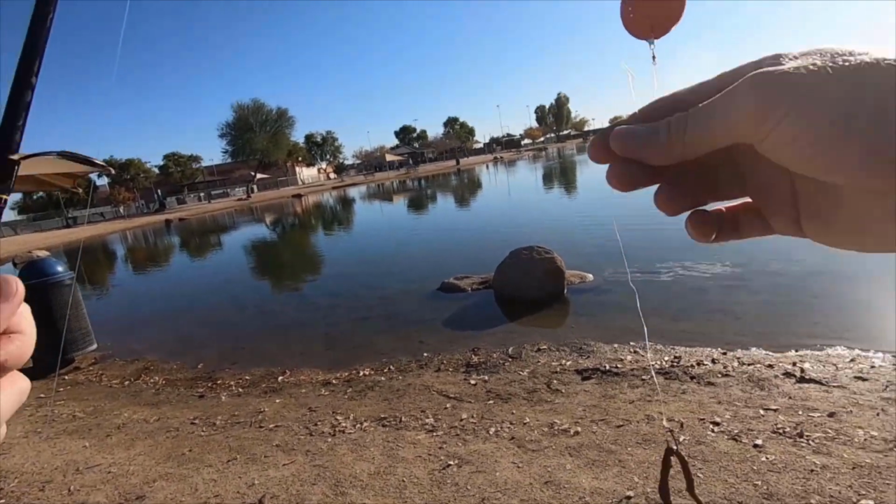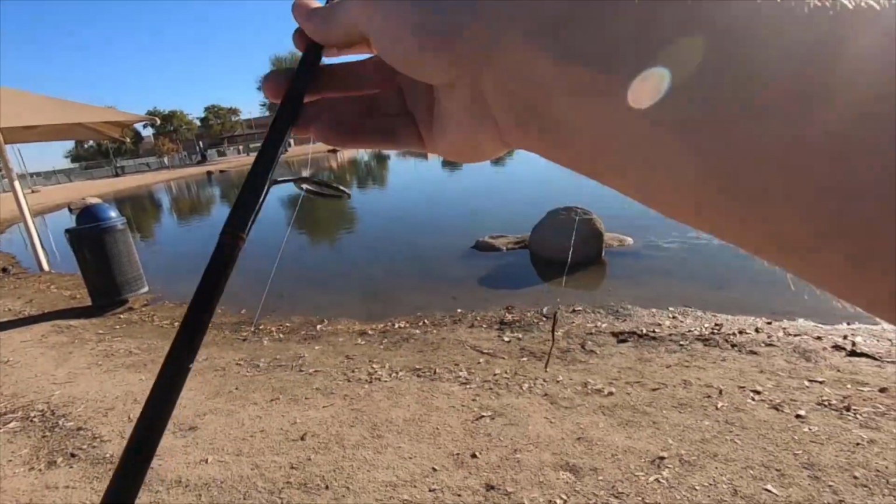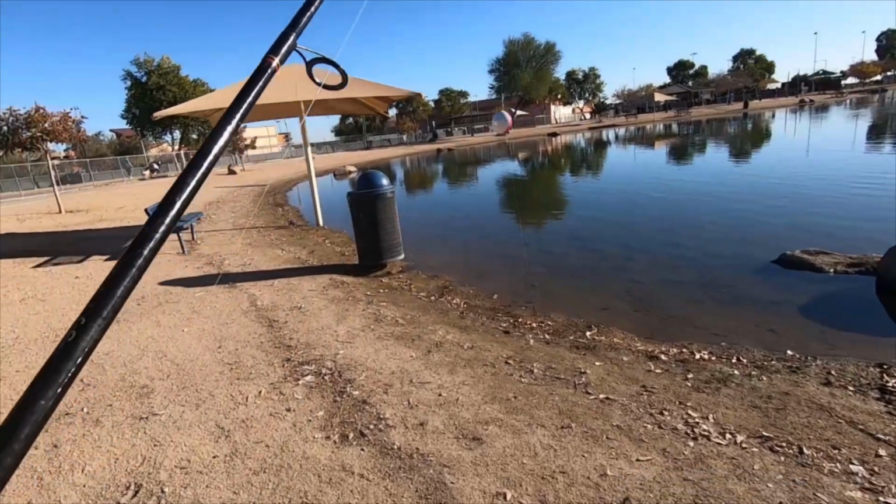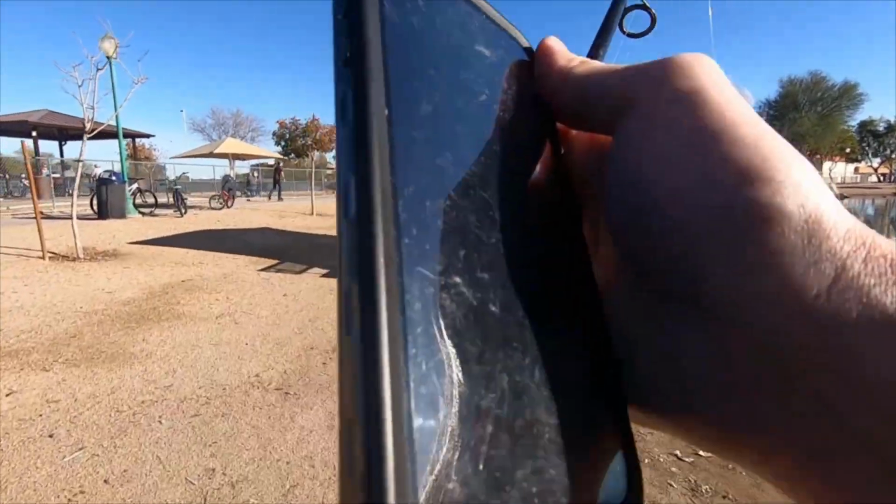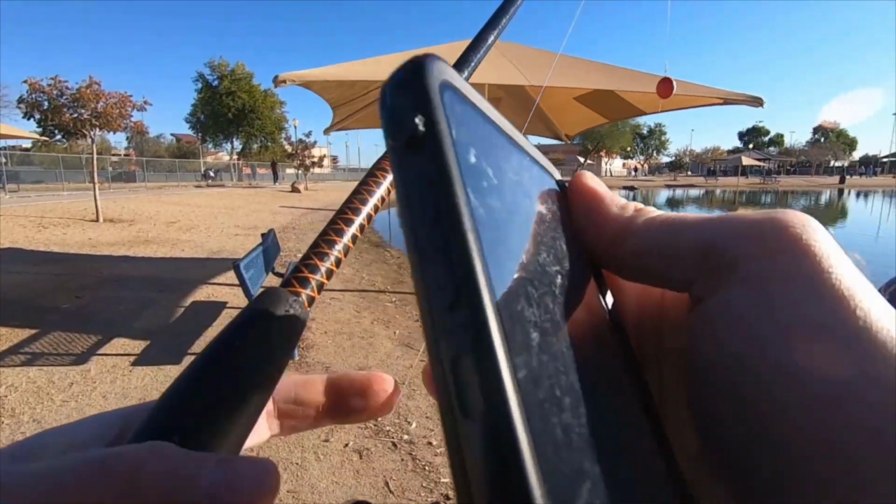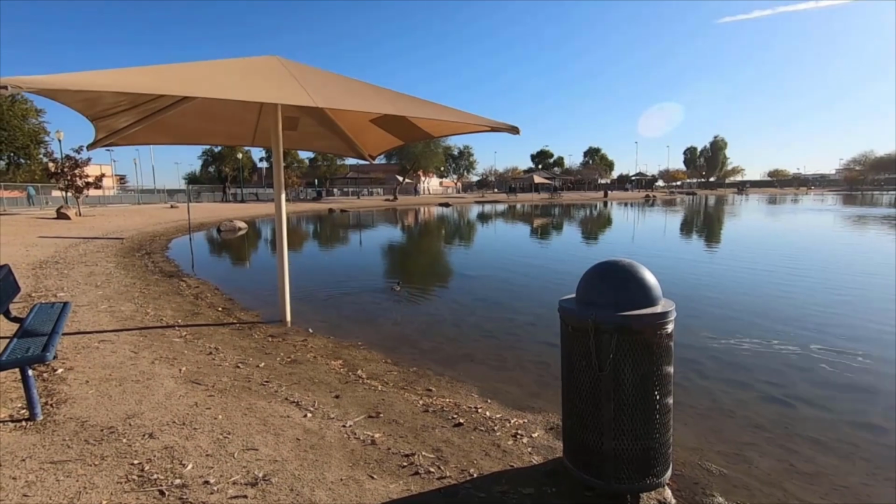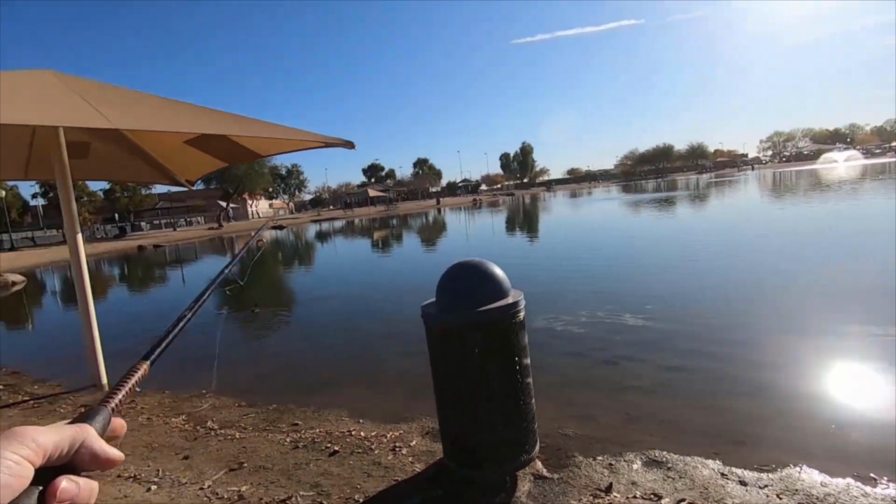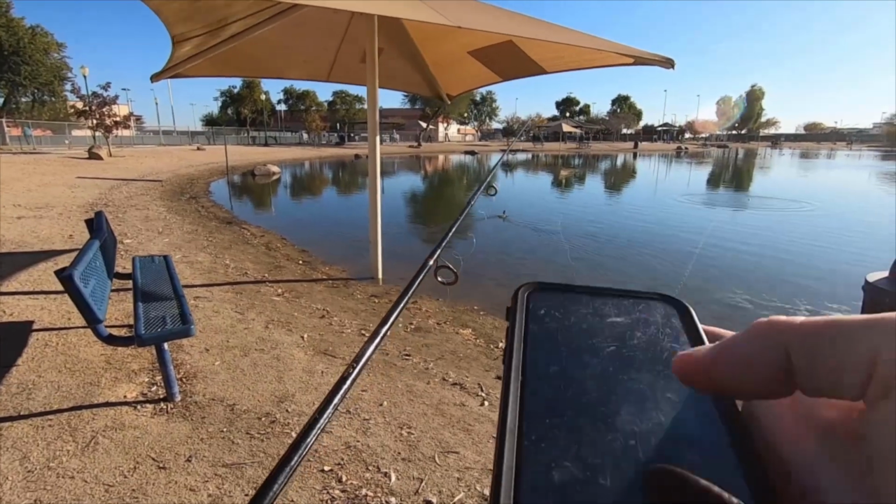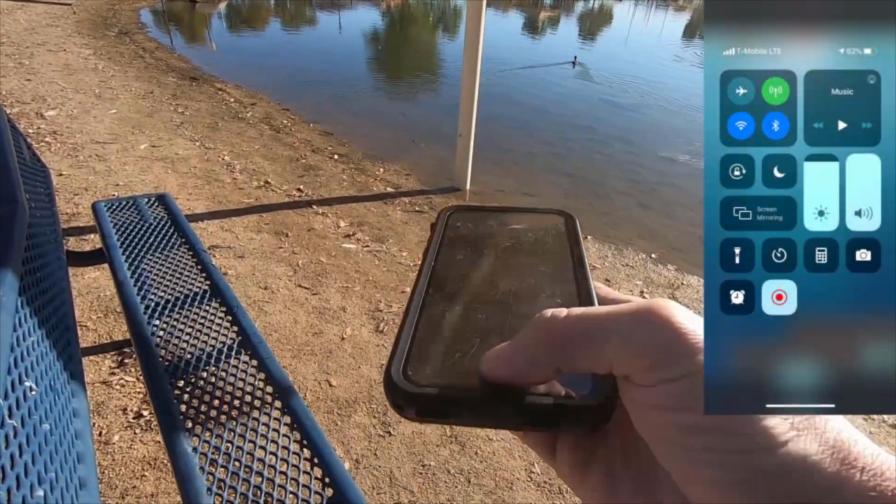All right, so I cut my leader in half and then I put on a smaller hook since these fish over here are kind of small. I at least want to catch something using this thing. So I'm going to cast it out again and then slowly reel up on them. If I cast right at them, it'll spook them because the water's so shallow. There we go. And we'll record it here. And it's on.